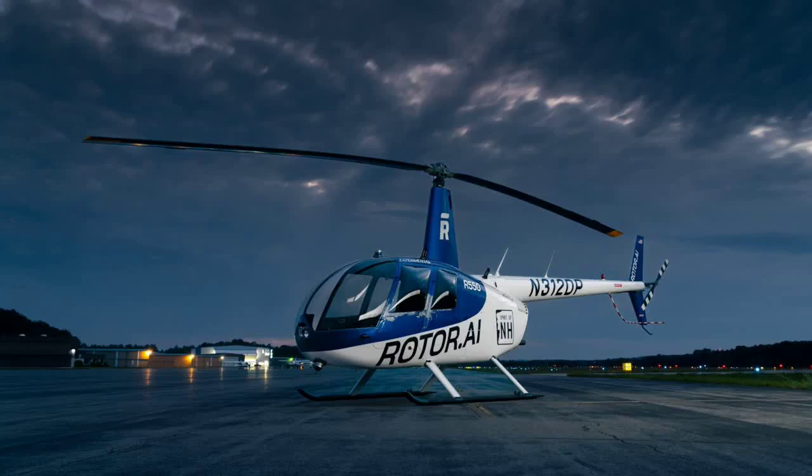An inside look at how drones assist law enforcement in high stakes operations. In 2023, Nebraska law enforcement faced a high stakes situation during a pursuit of a fugitive wanted in Colorado.